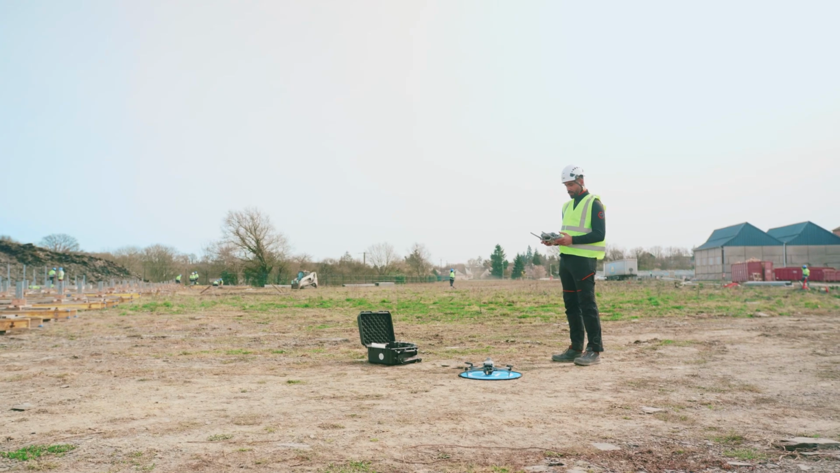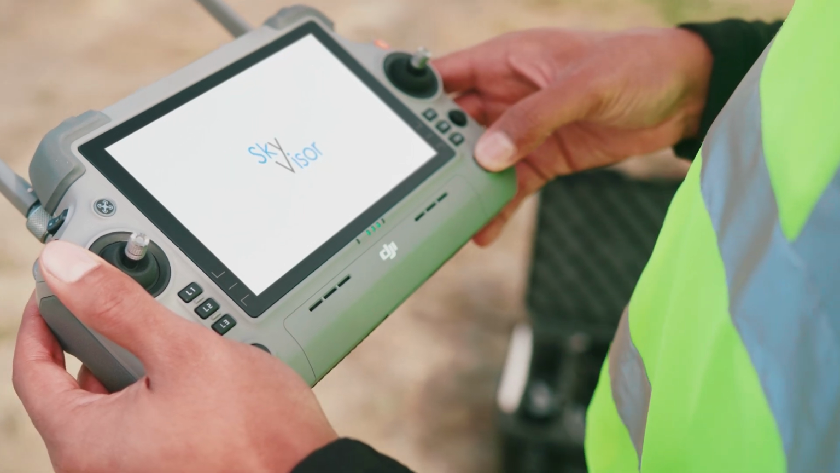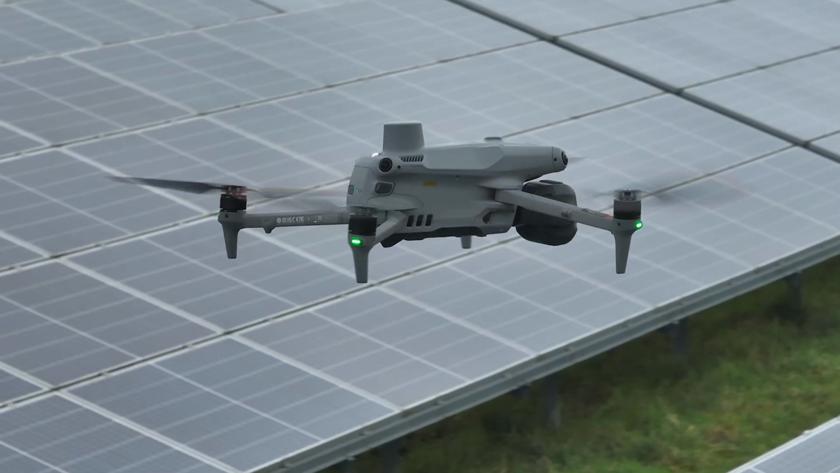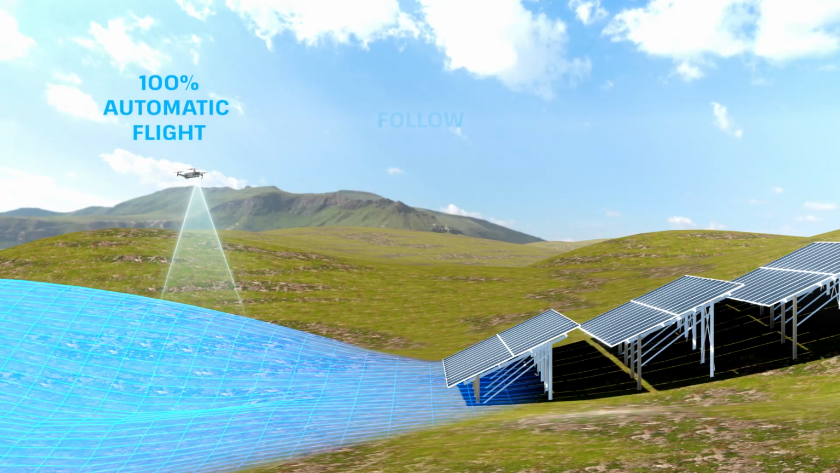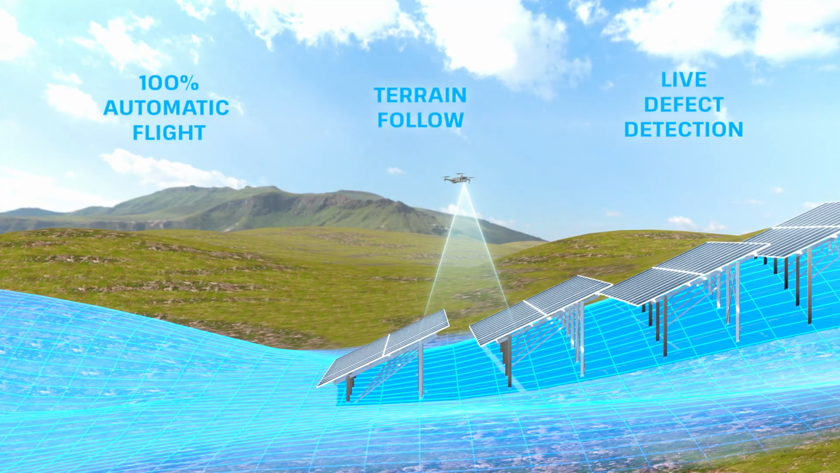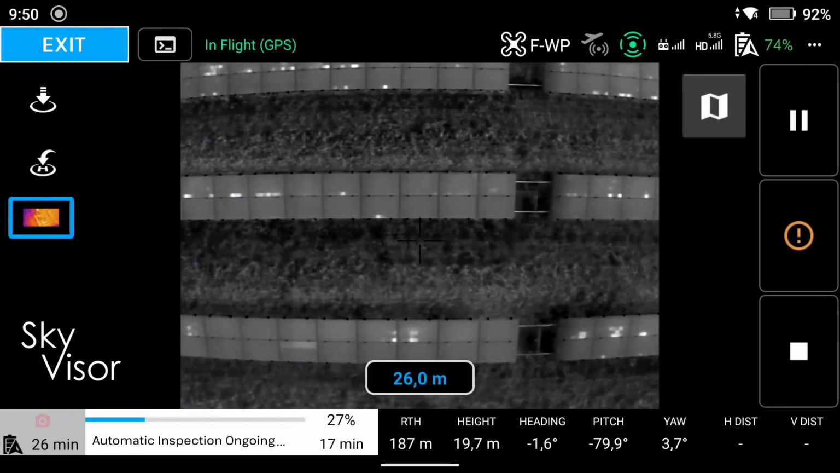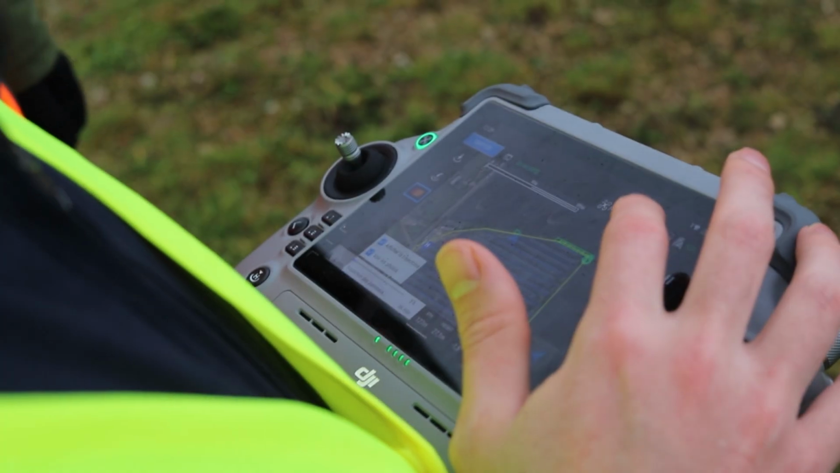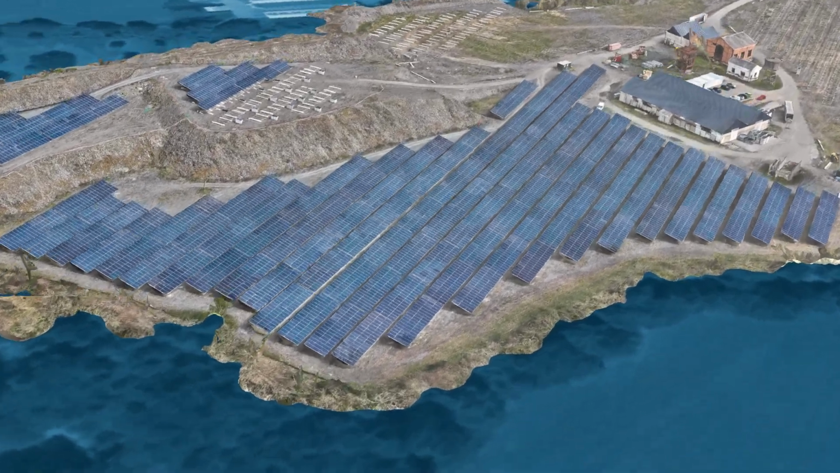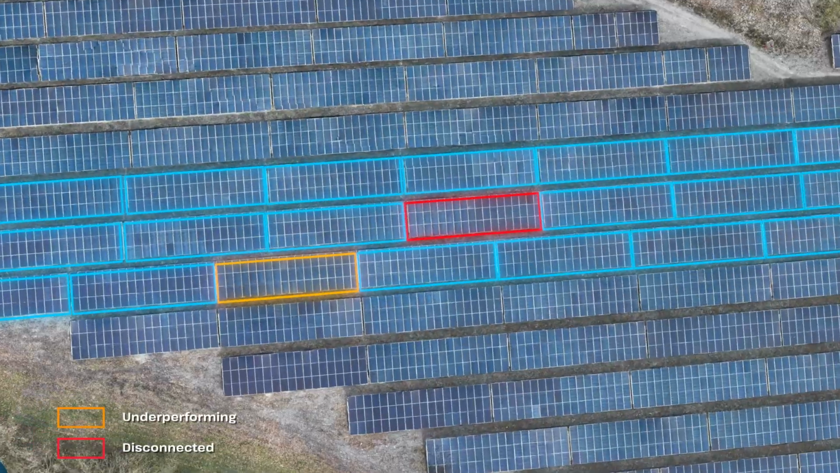From routine inspection to emergency checks, the SkyVisor drone app empowers you to self-perform flights exactly when it matters most. Featuring automatic flight, terrain follow, and live defect detection, you can deliver reliable, high-quality inspection results every time, no matter who inspects. From flight to insight, SkyVisor digitalizes every detail of your site.